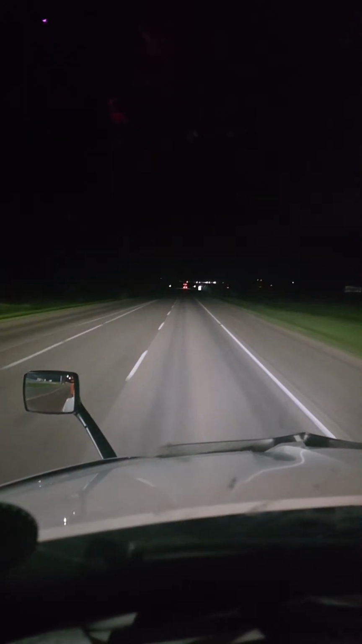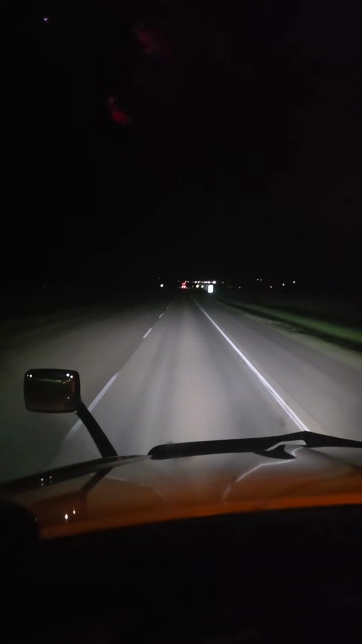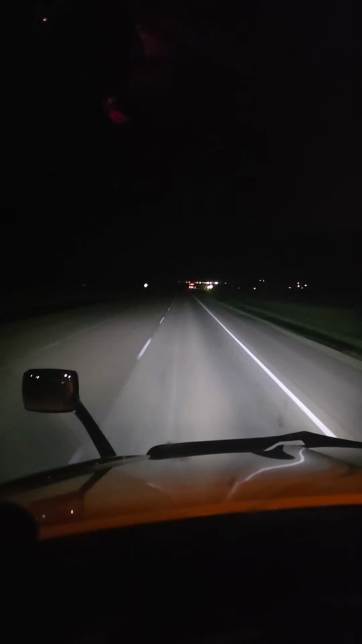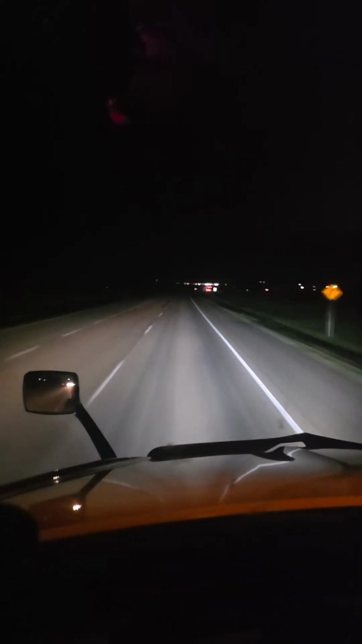Curve ahead. Swift Current, number 137. I don't know why, I guess it's the number of maybe kilometers.